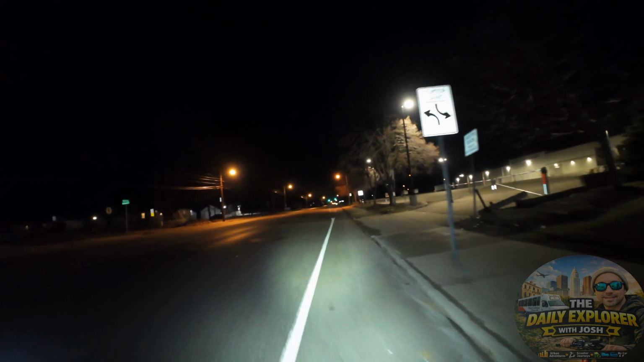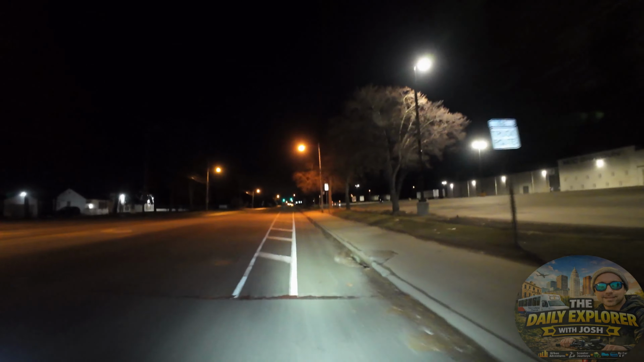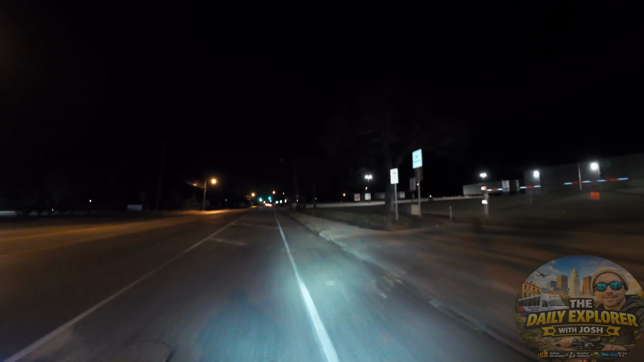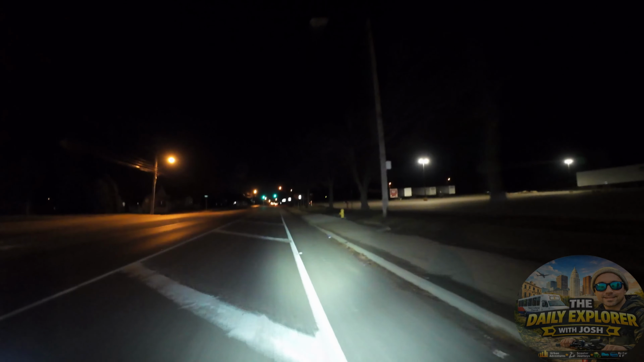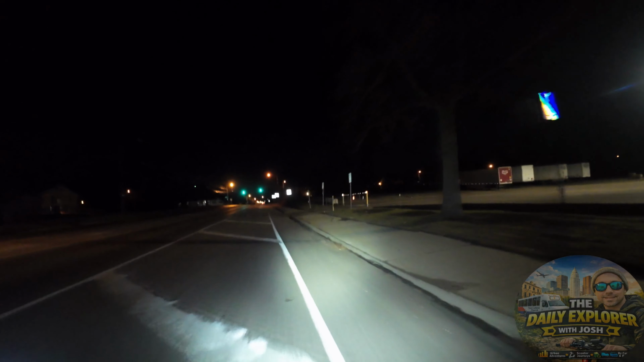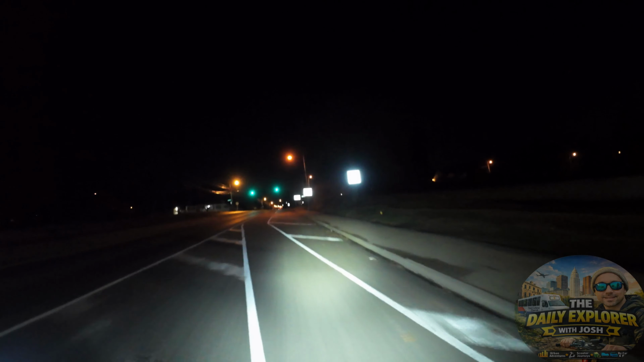I'm gonna jump back in the road right here. Let me double check. Make sure we're looking okay. We are looking A-okay. The good thing about Akron is they usually have a nice bike lane, but don't rely on it, friends. If you're ever in Akron, do not rely on that for sure. Legally, are you supposed to be there? Yes, but people do not care. There's still so many people who do not know the laws regarding bicycles and cars and those lanes and that type of stuff. So definitely want to be extremely careful.